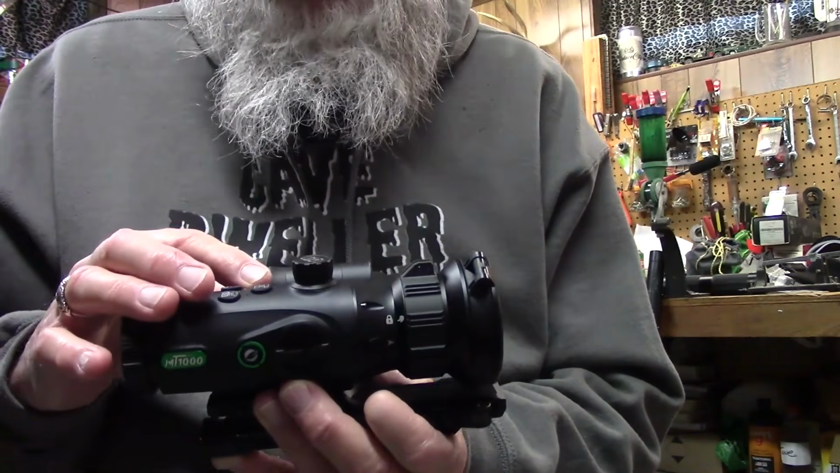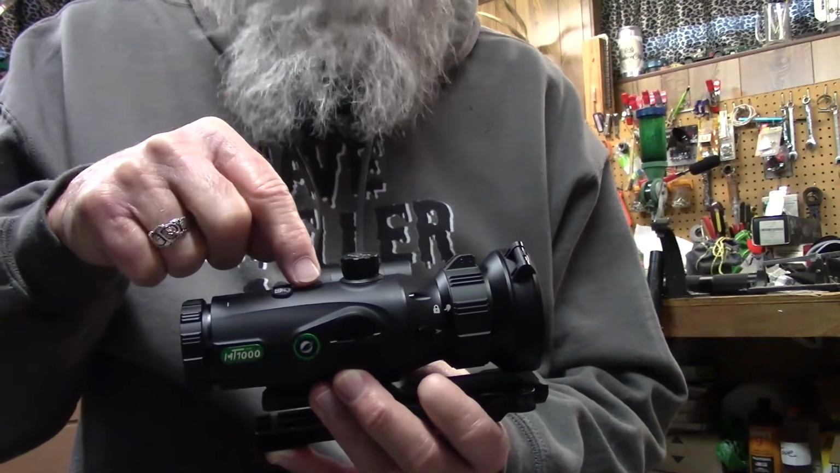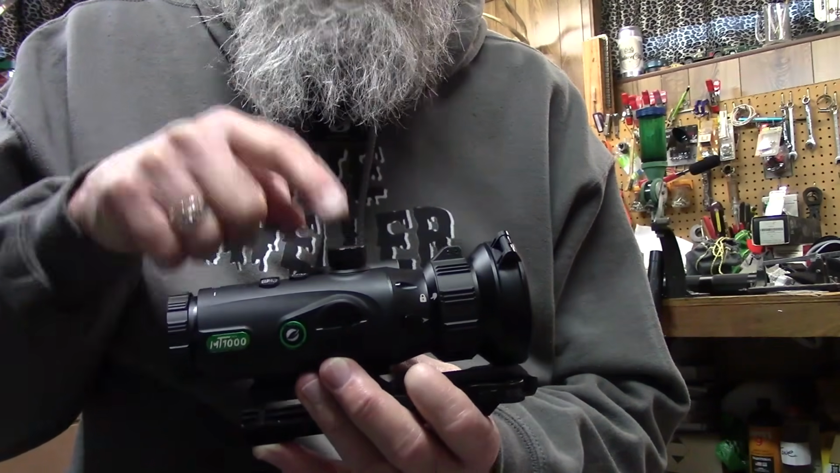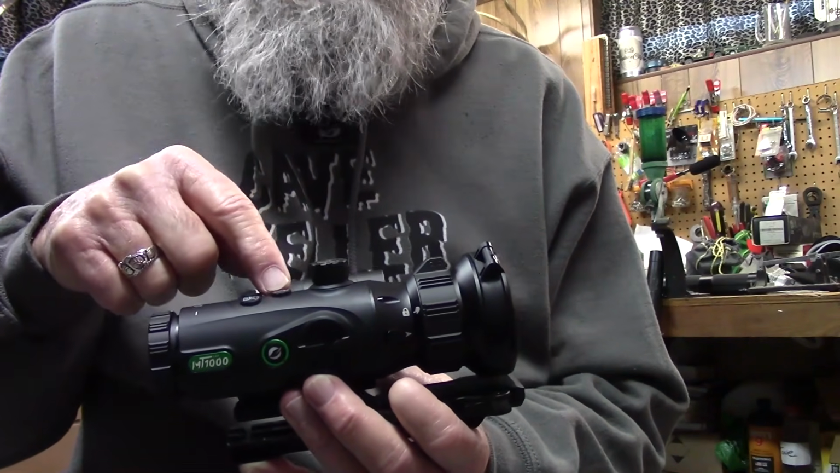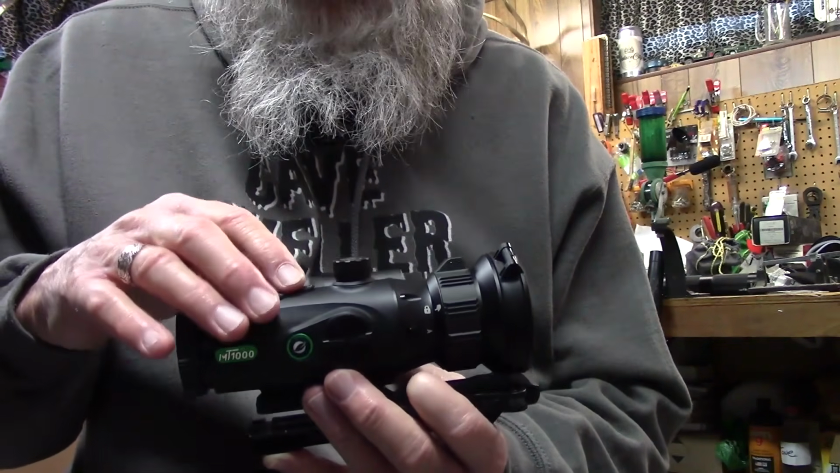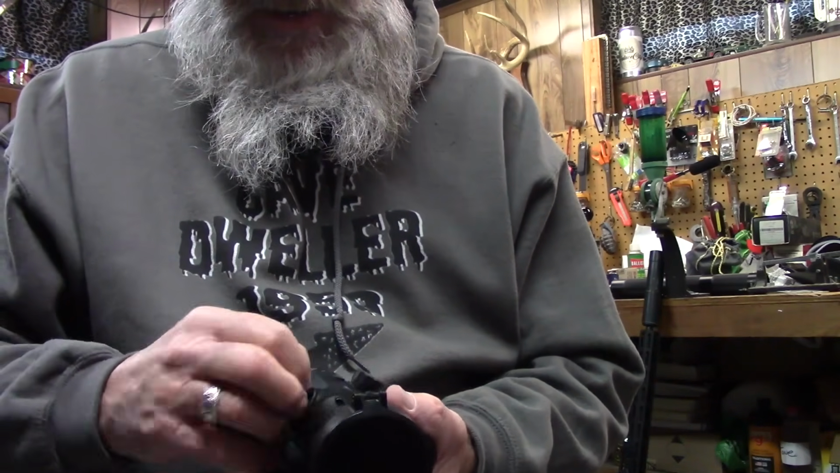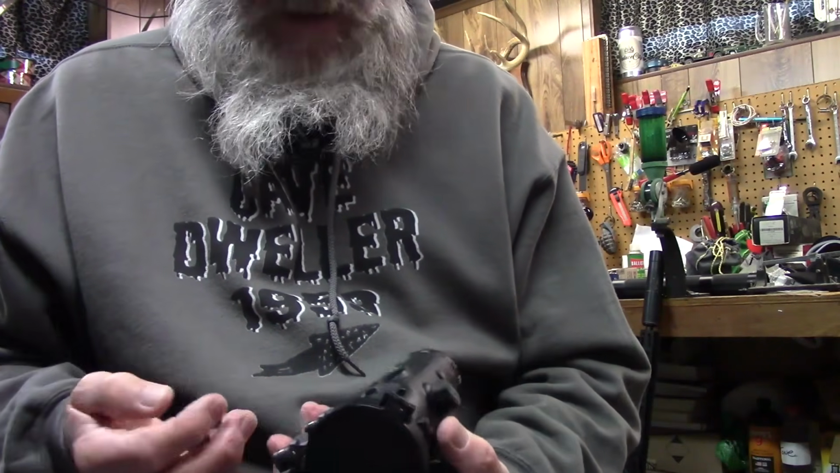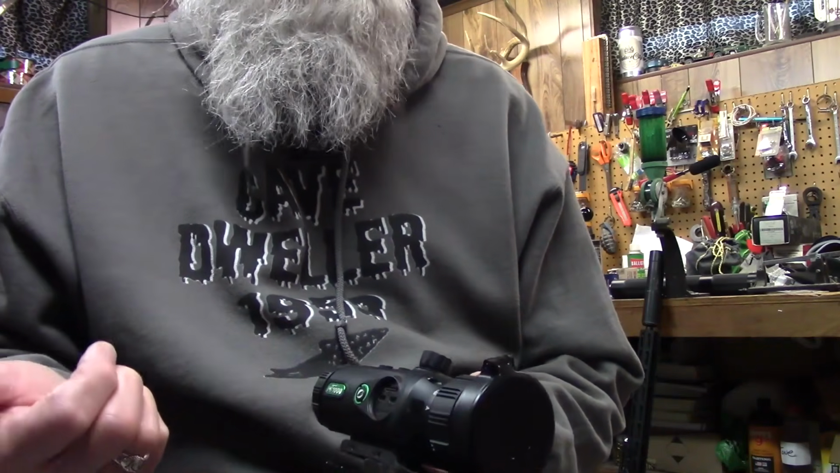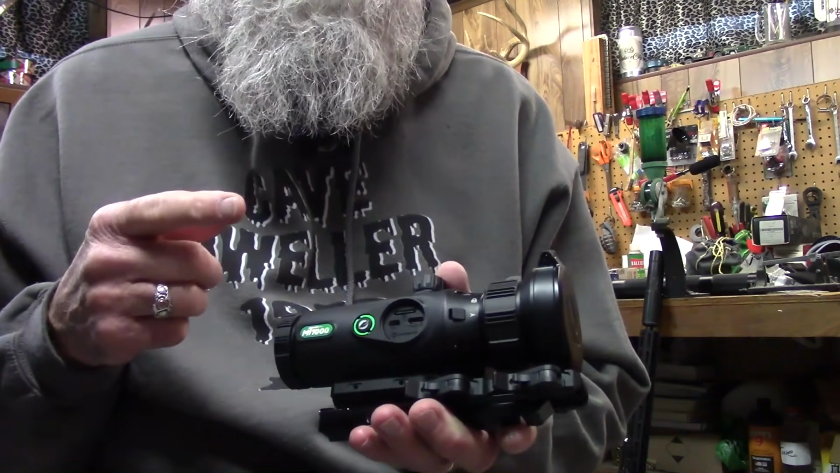There's no practical purpose for it out in the real world, but when the camera's in record, you cannot open the menu. If the menu is open, it will not start to record. So for the purpose of this video, I can't show you what I'd really like to show you. It comes with a cord that plugs in over here. It's a micro HDMI. The other end of the cord doesn't plug into anything I own outside of my big screen TV.